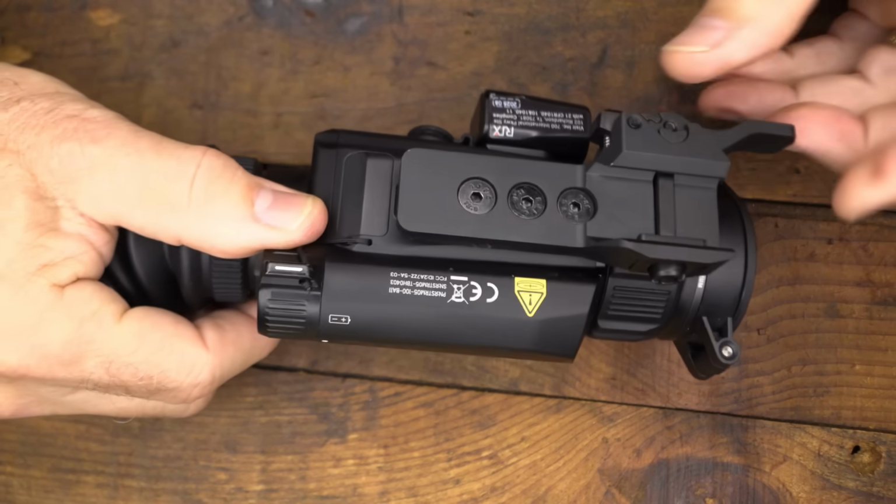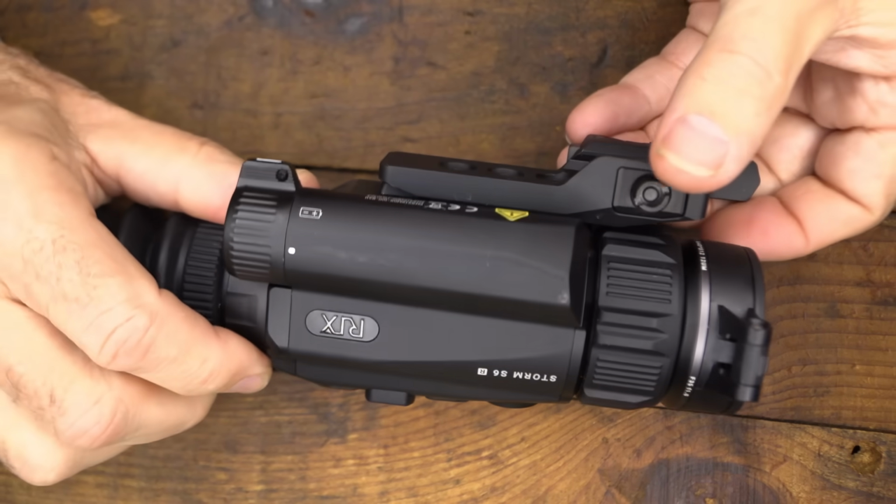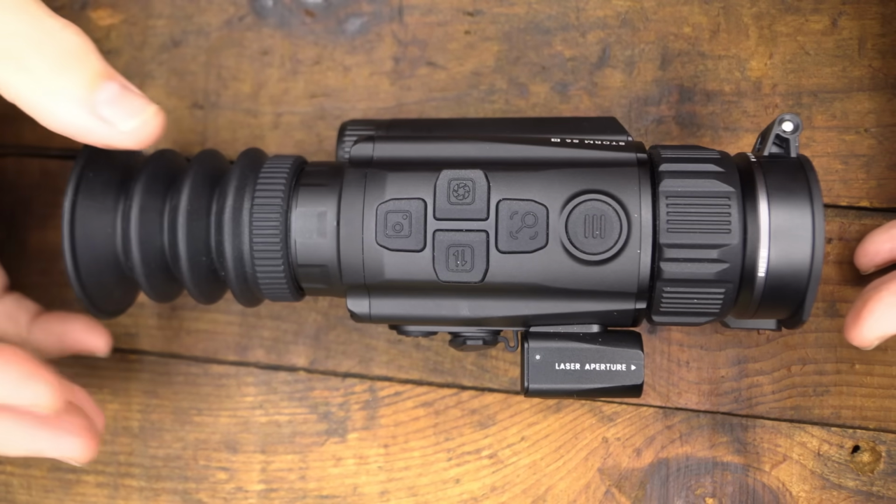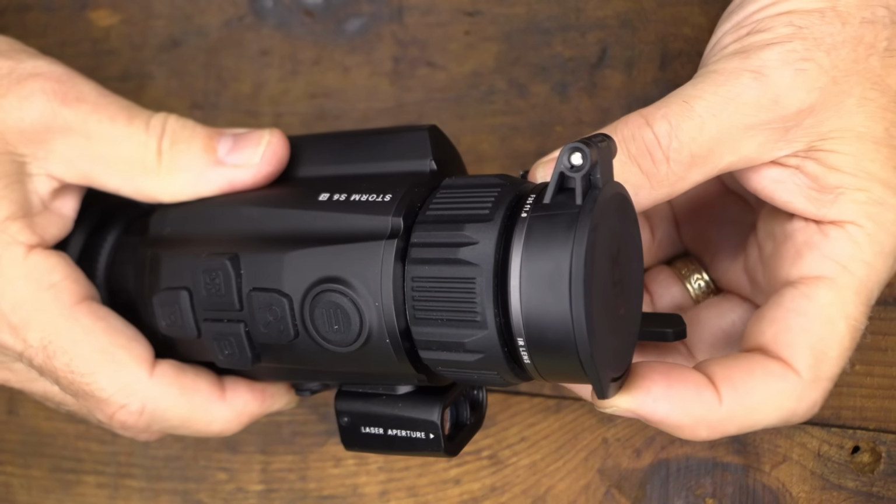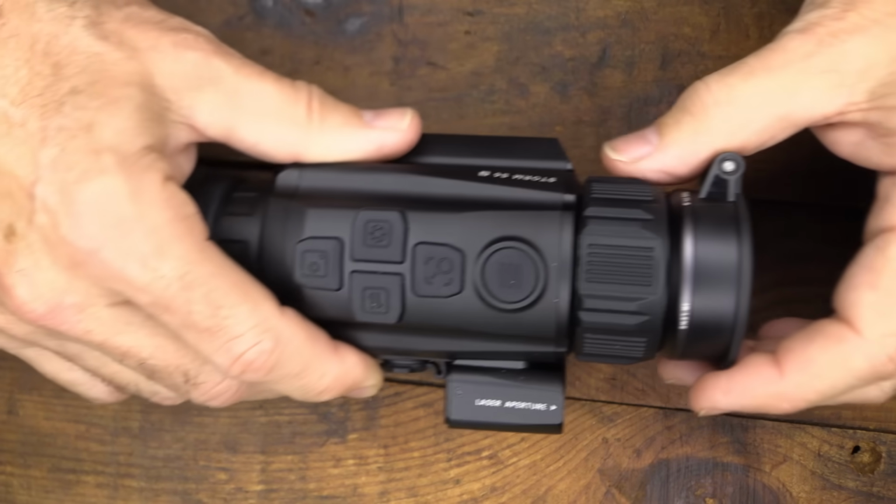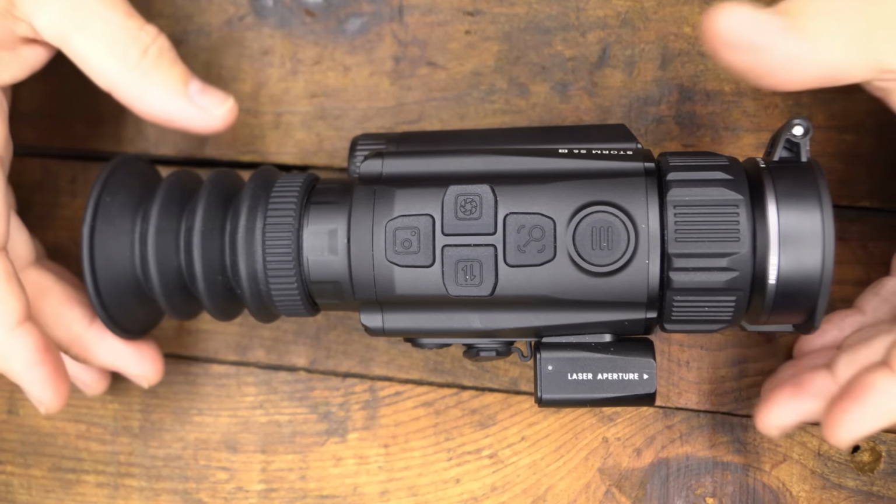And we have a Picatinny rail mount, QD, on the bottom. And so we can just mount this very easily to any kind of optic rail or Picatinny rail. We have an eye cover here at the back. We have a cover here at the front. You just press in and it pops open. And this is really a very intuitive scope. And that's one of the big things that I like about it.